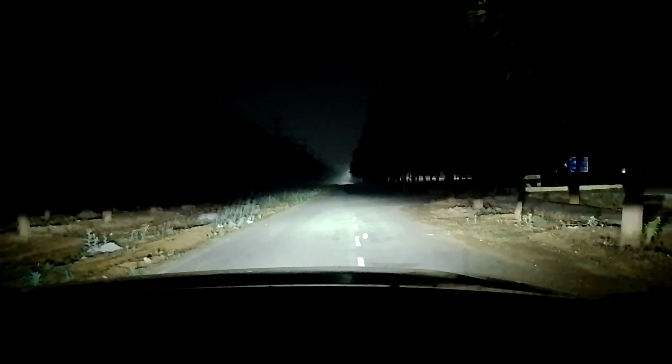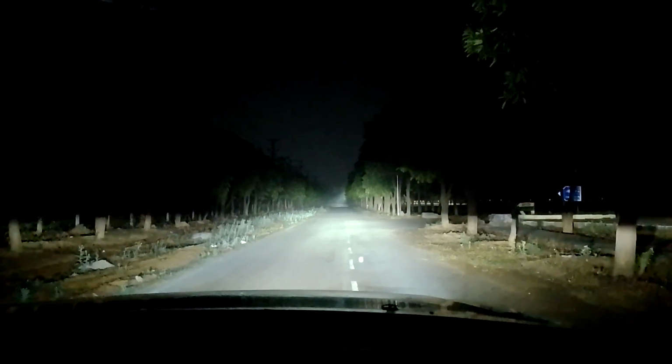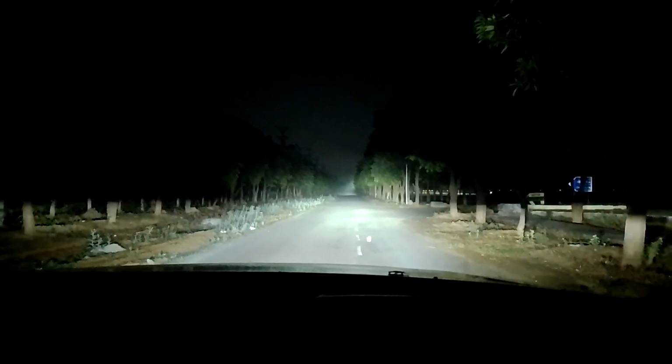And now I'll start the car. Look at that. Yay! And that's the low beam, high beam. What an amazing throw and spread.